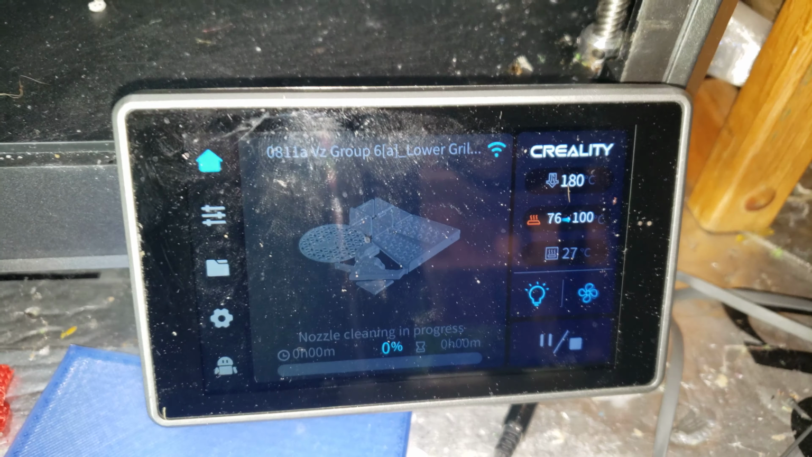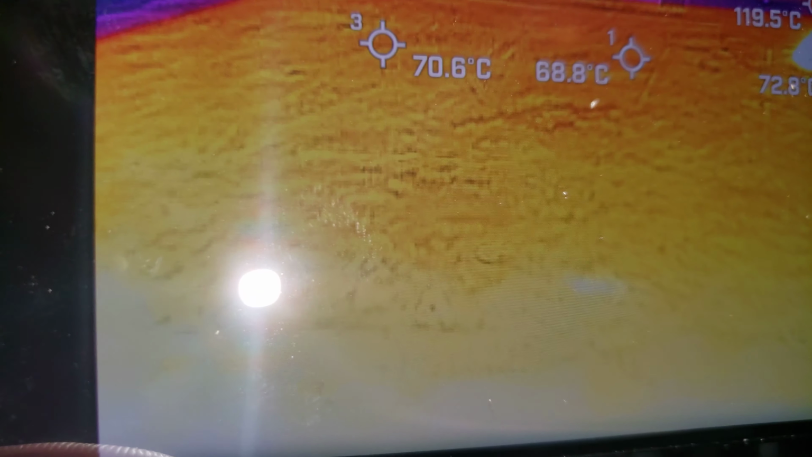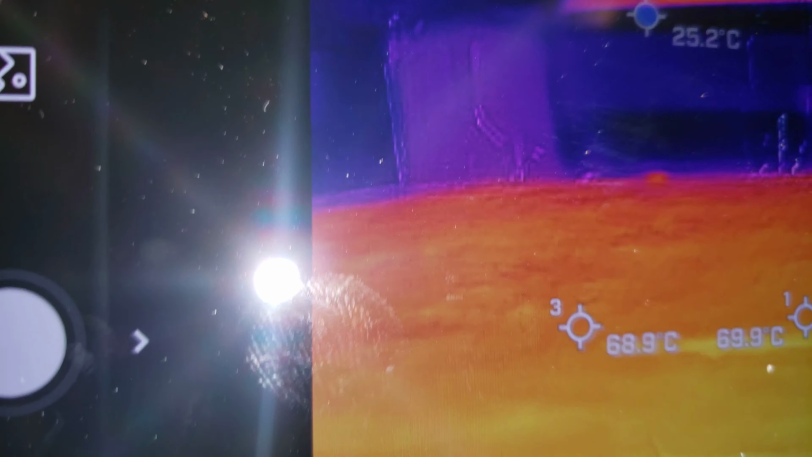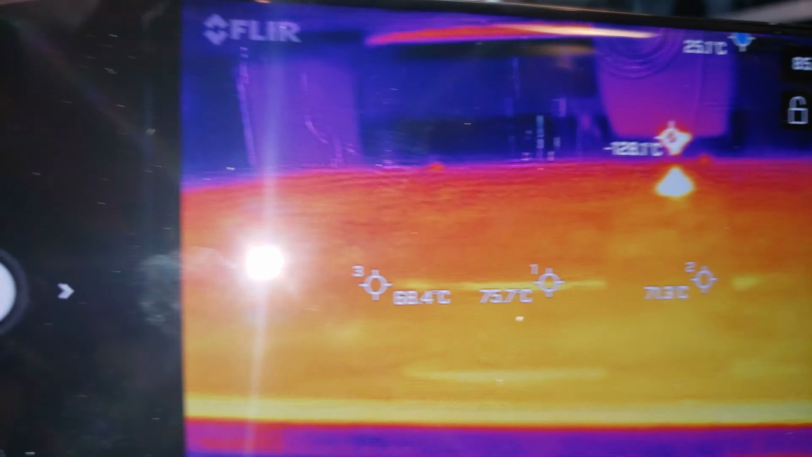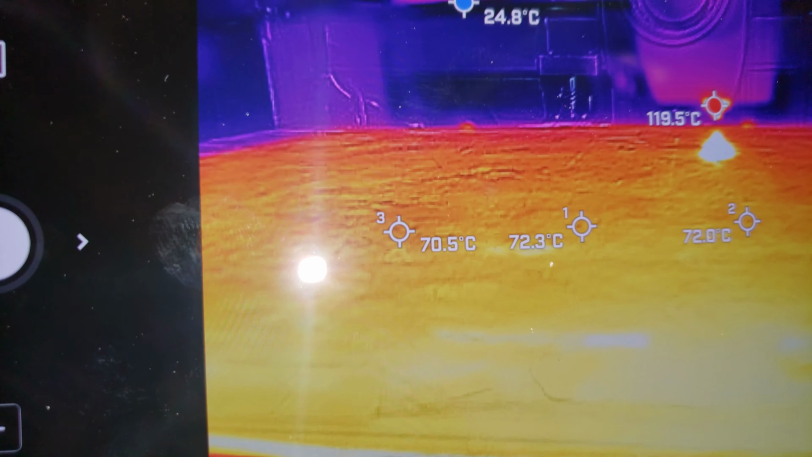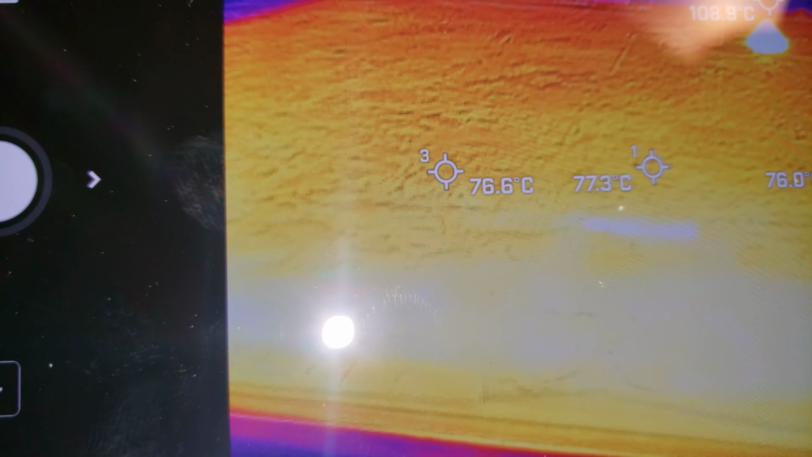But anyway, so what are we at? We're at 180 and 76 going for 100. And does that corroborate? So 120-ish at the nozzle. Again, because it's the outside of the nozzle. Oh, can you see that? It's the outside of the nozzle, not the inside at the melt zone. So it's going to be hotter inside. And various places across the bed, 75, 77, 75.